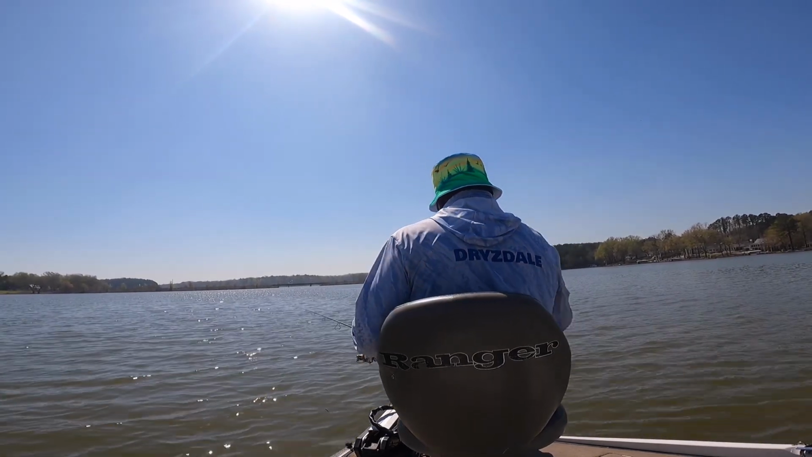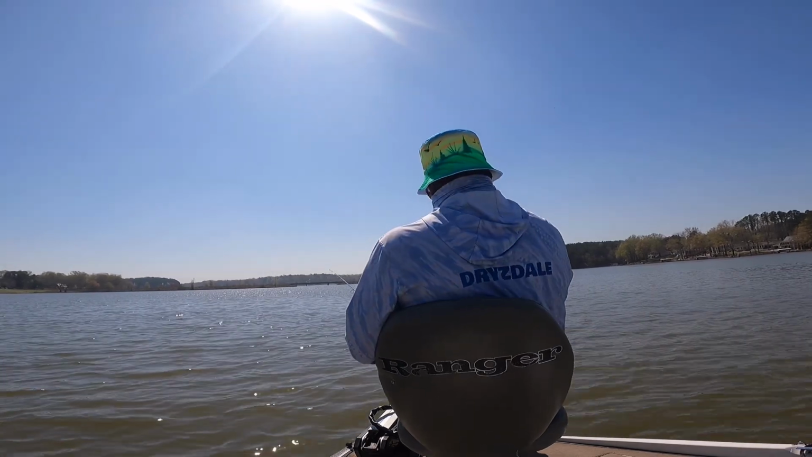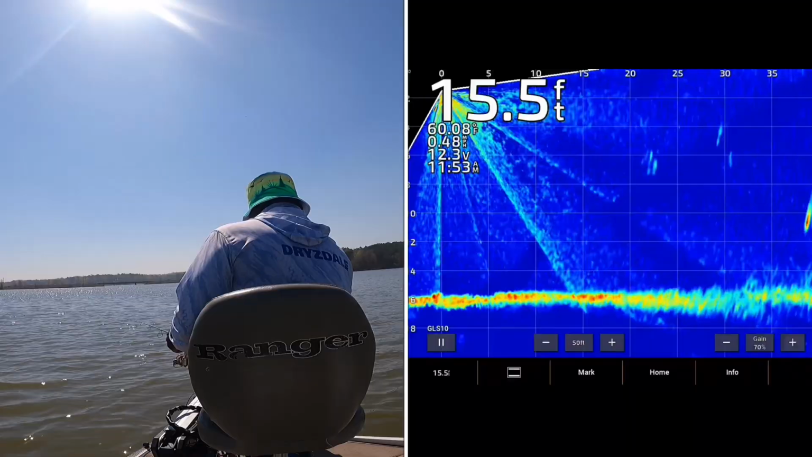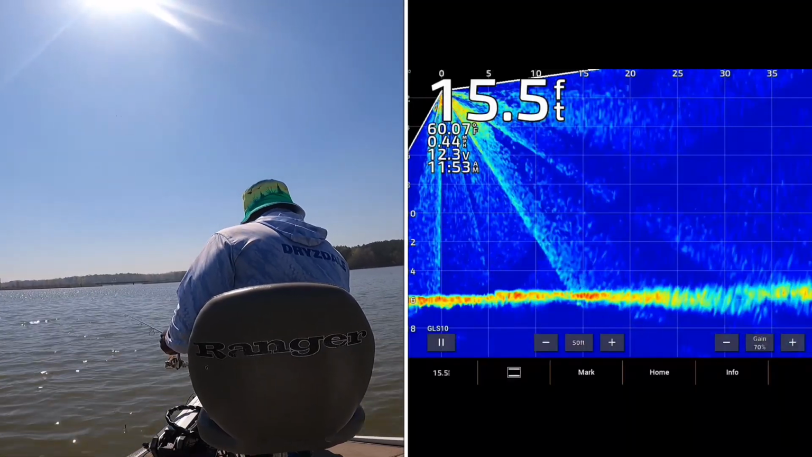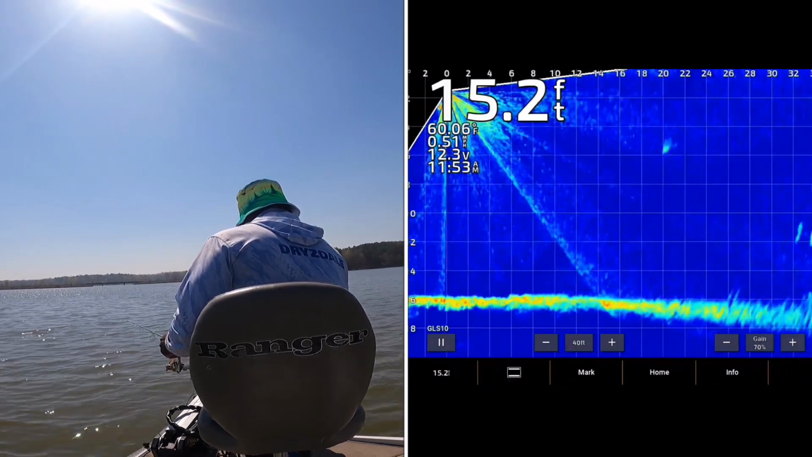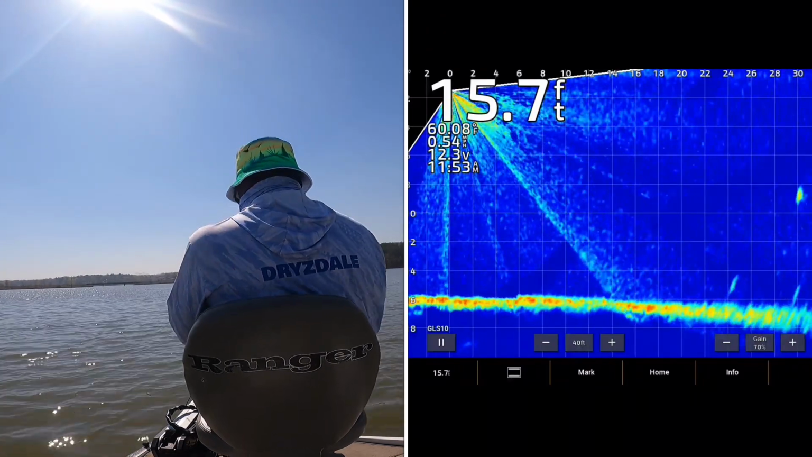And as I get closer, I zoom my Livescope in, and you can see that it clears up the image some. I'll get it at 40 feet. I like to keep mine stretched out at 40 feet. Just, I don't know why, just 40 feet works for me. And then I'll pitch to them when they get to be 25, 30.